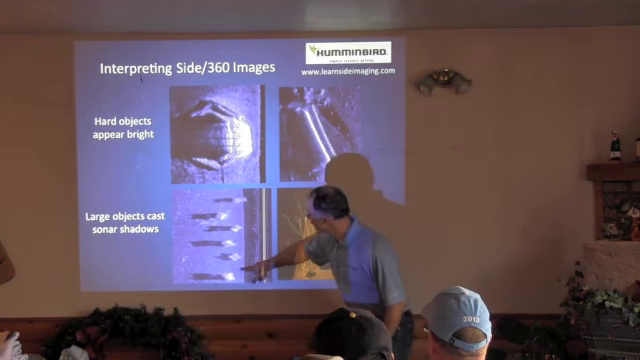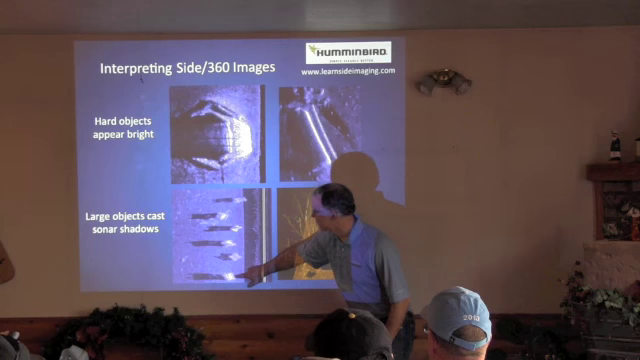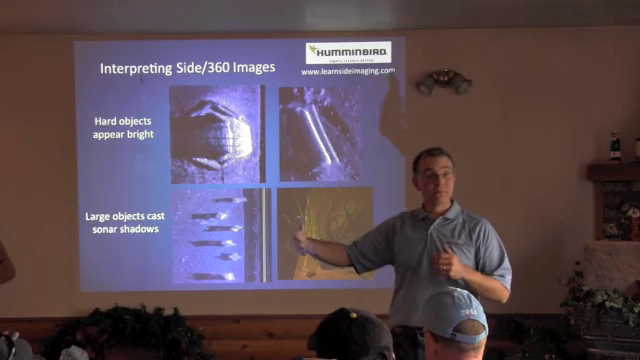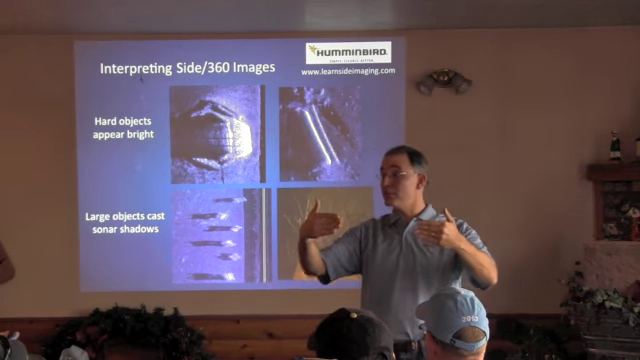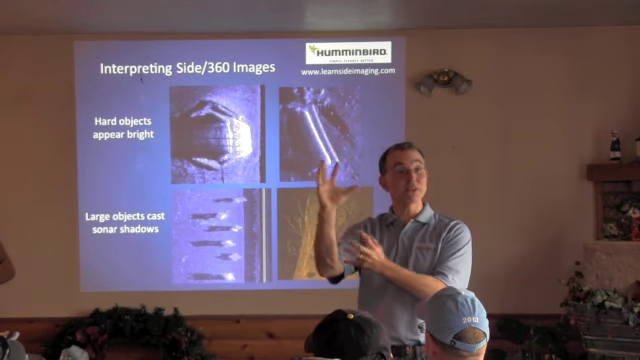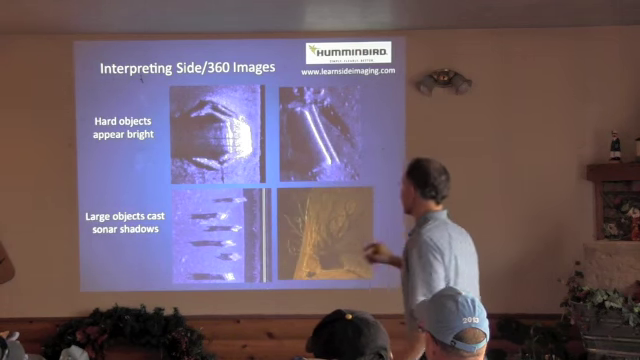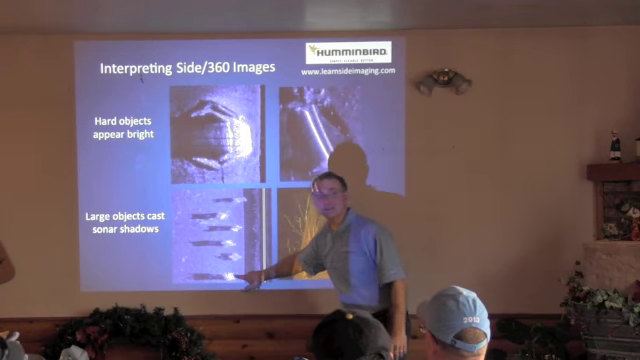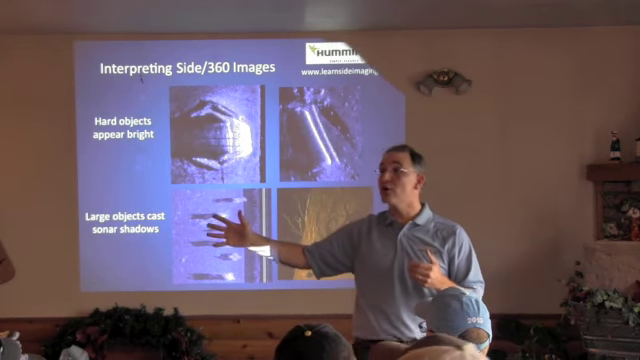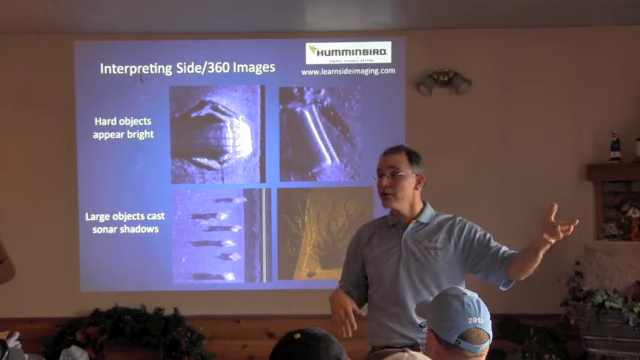If we have large objects like these fish cribs from the reservoir that's near my home in Wisconsin, large objects cast shadows. Imagine the sonar beam, this paper-thin sonar beam that's being produced by the transducer, traveling out to the side and hitting something tall. Well, that beam gets reflected back to the transducer to form a picture like this. It can't penetrate that tall object, and so that tall object casts a sonar shadow, just like a tree would cast a shadow on the ground from the sun, right?